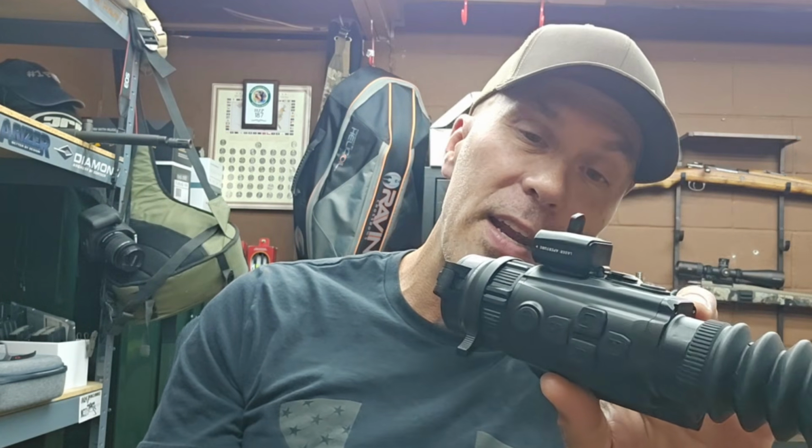The recording is really good. It's very simple. You plug this device in, and you plug it into your laptop, your phone, whatever you're using, and it'll quick pick up, move everything over. Everything recorded really well. That was great. All the features and functions on here, the menus seem to be very easy to navigate. Even turning the rangefinder on and off. All the buttons up here are real intuitive. I like that about it, the weight of this thing.